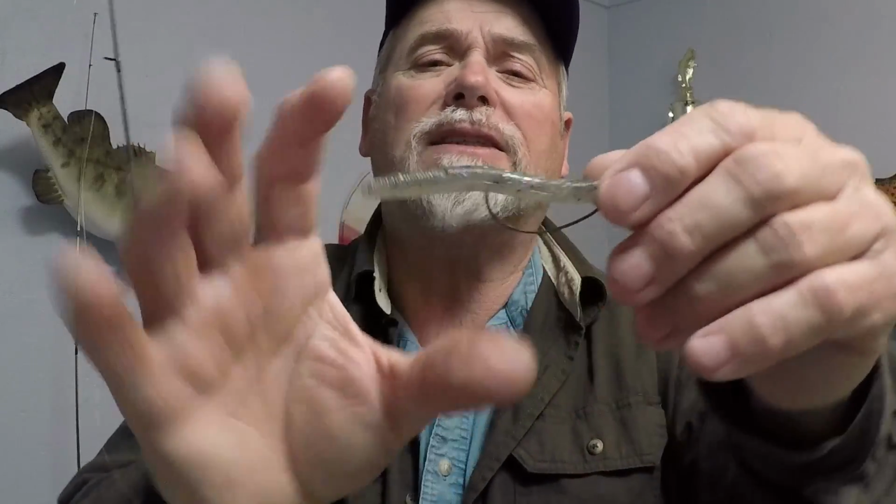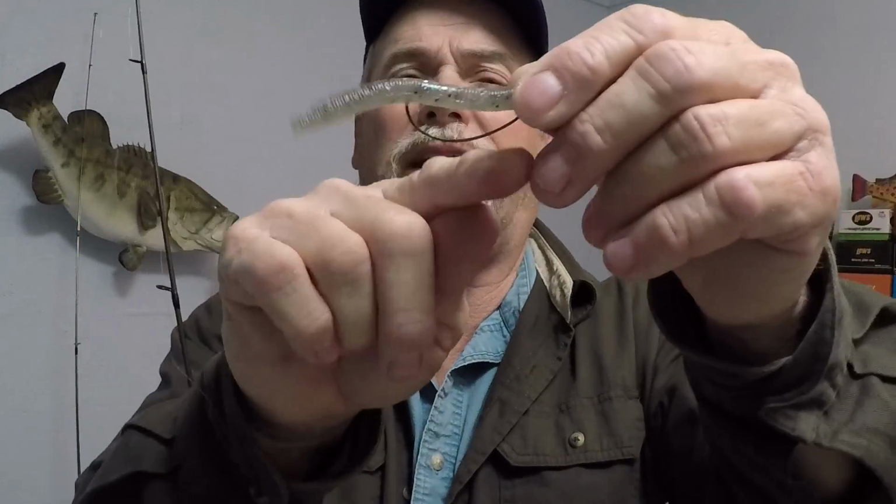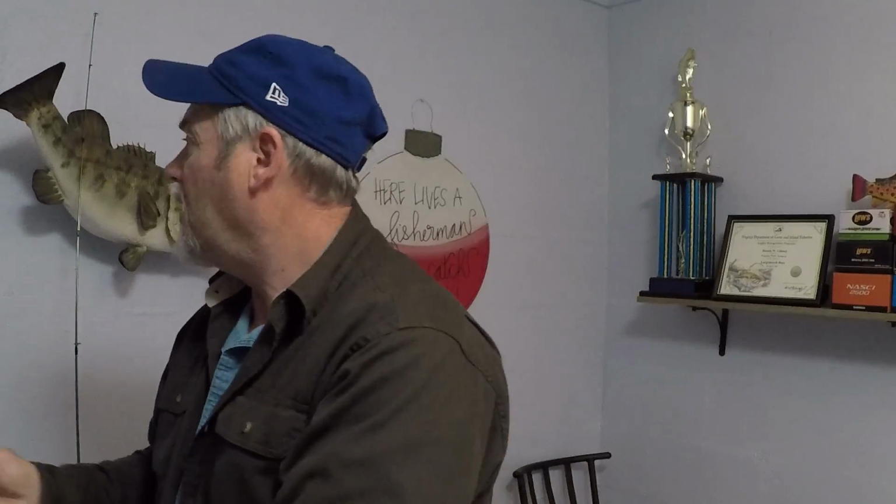And the other thing is, it's this big with that EWG hook. The bass don't swallow it very easy. You know, bass are terrible about swallowing a Ned rig. So what you want to do when you fish a Ned rig, when you pull that thing, keep your line tight. Let it sink to the bottom and keep your line tight. Check it as soon as it hits the bottom. Lift it. If you see your line move, set the hook. Don't give them time to swallow, guys.